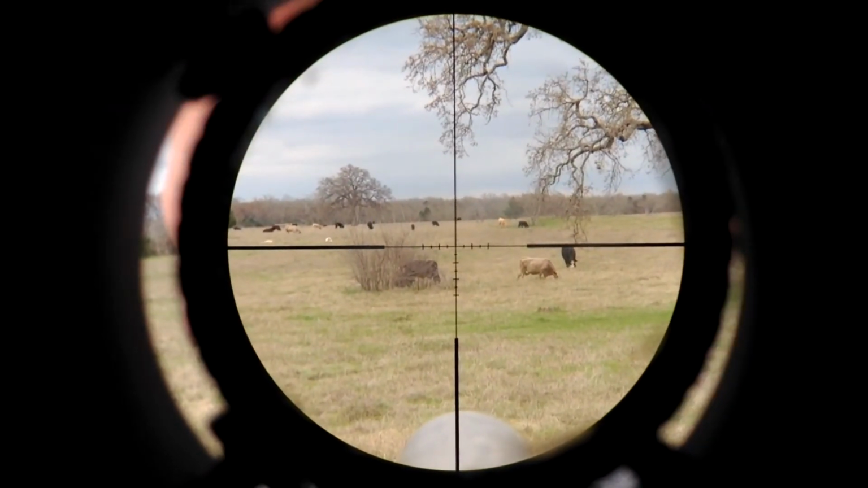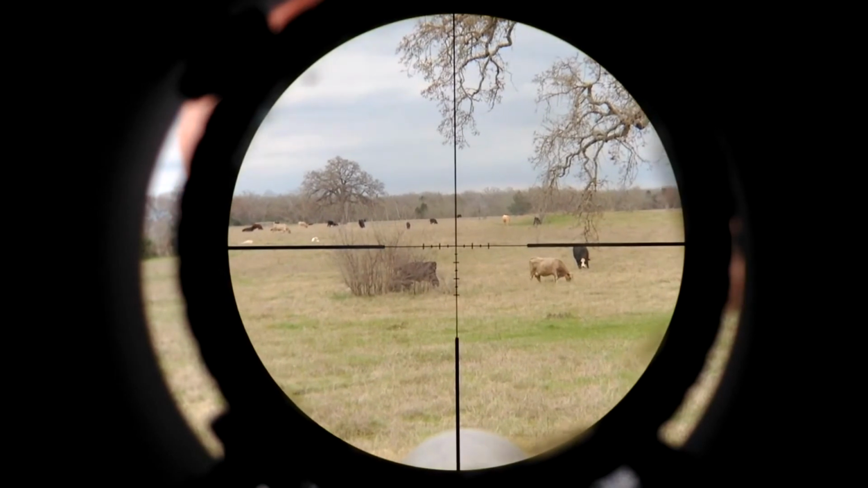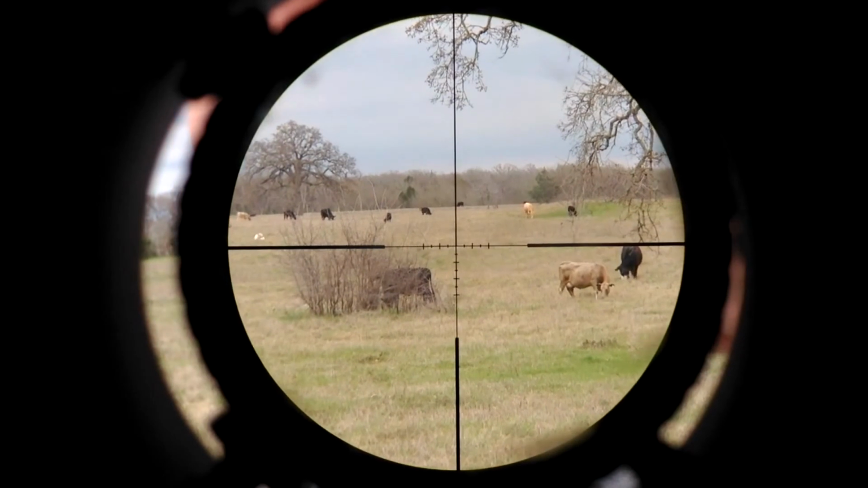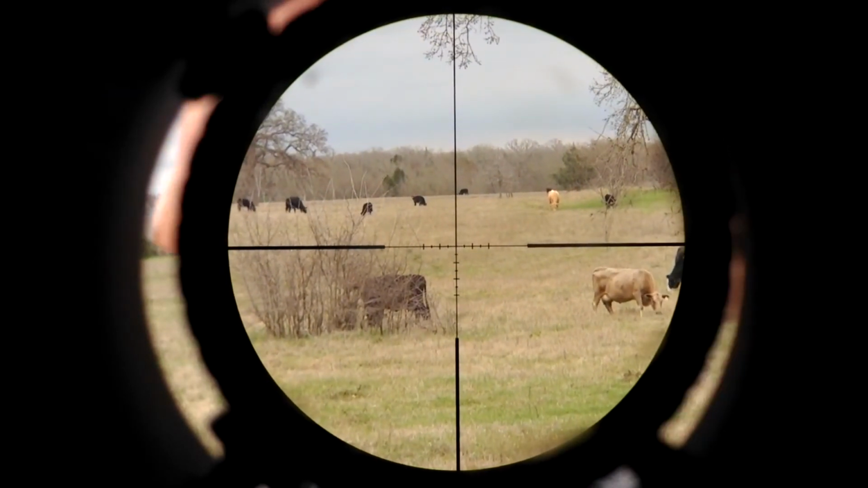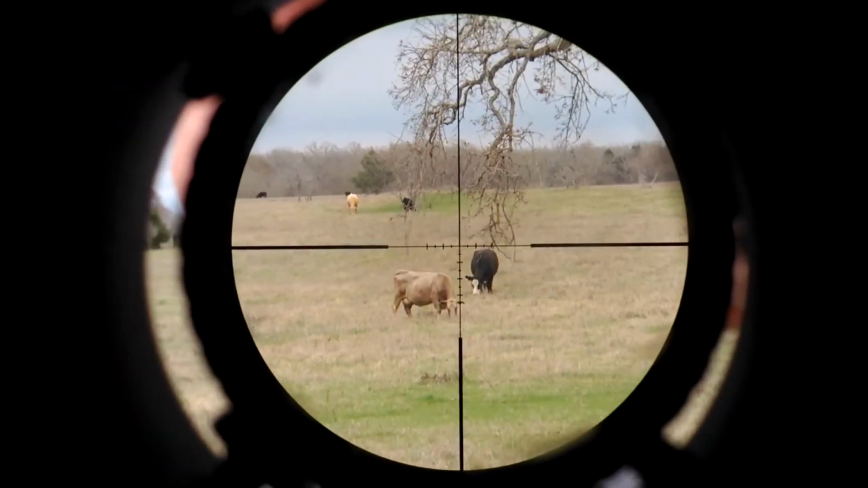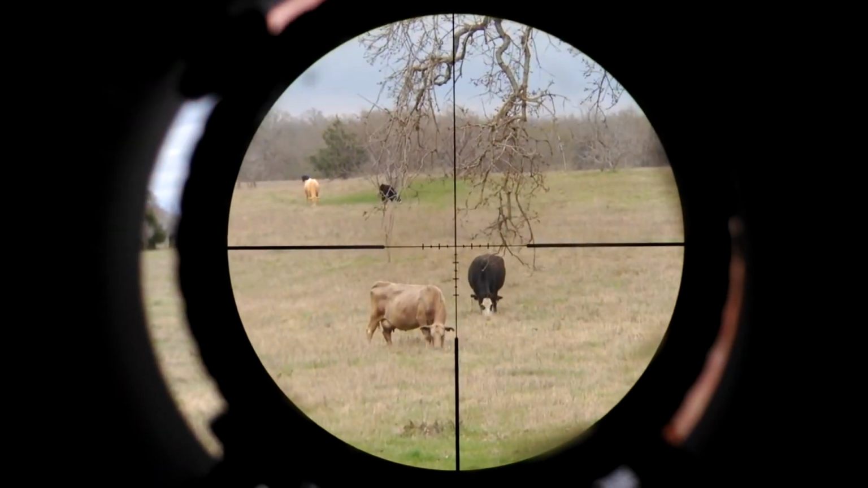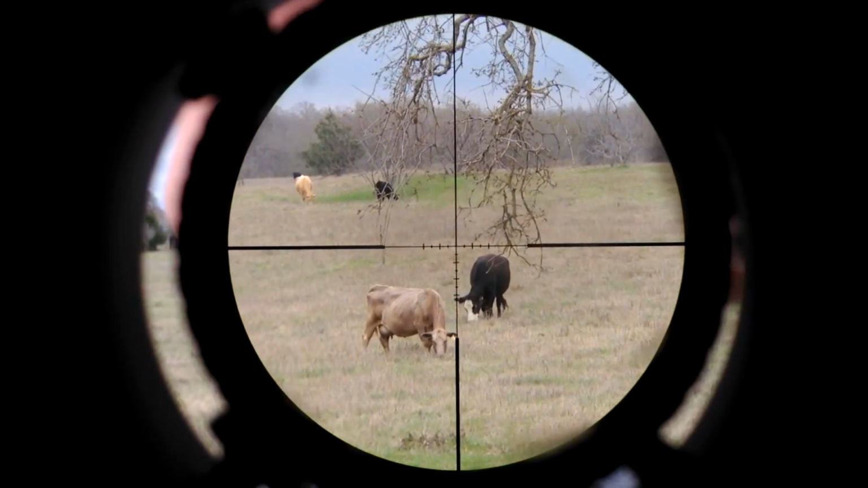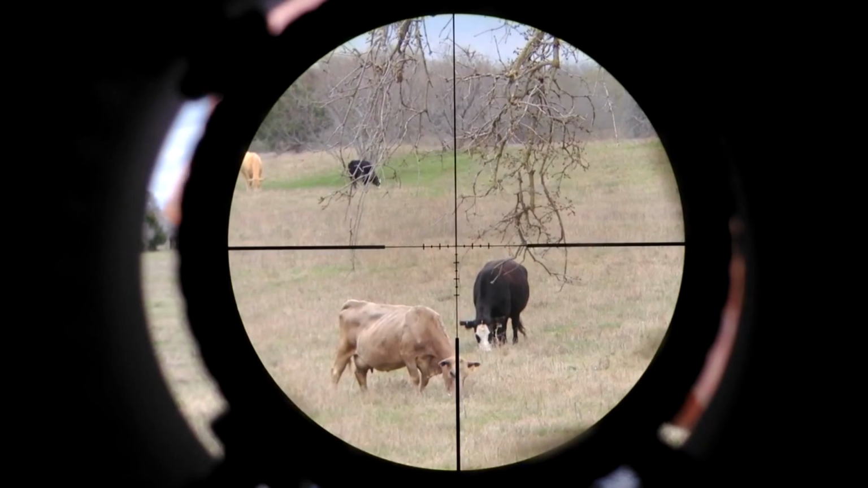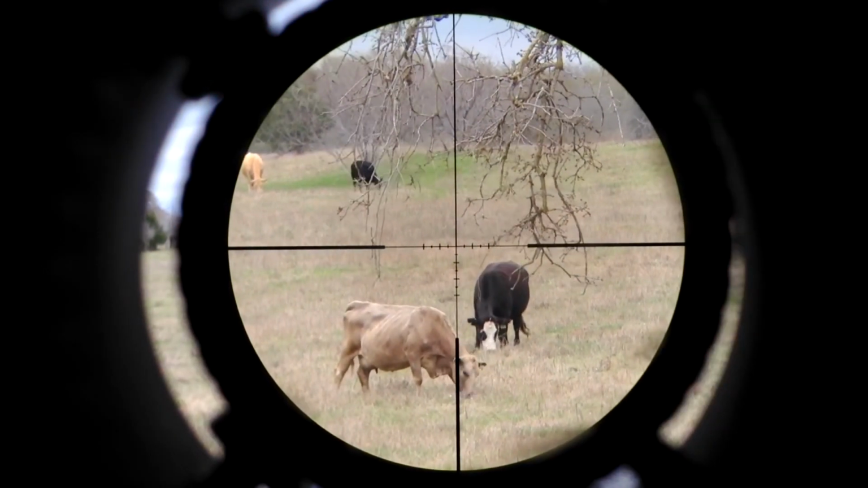This is 1.5 power. This is 2. This is 3. This is 4, 5, 6 power. And again, these are at 100 yards.